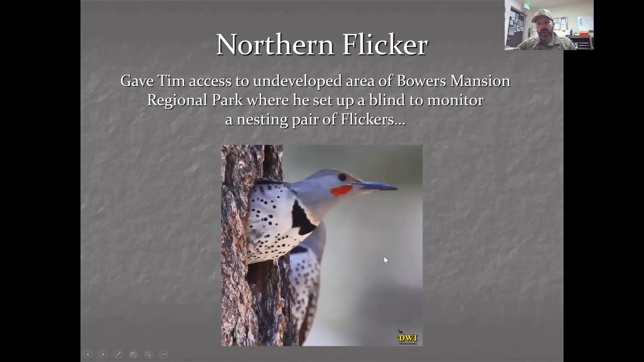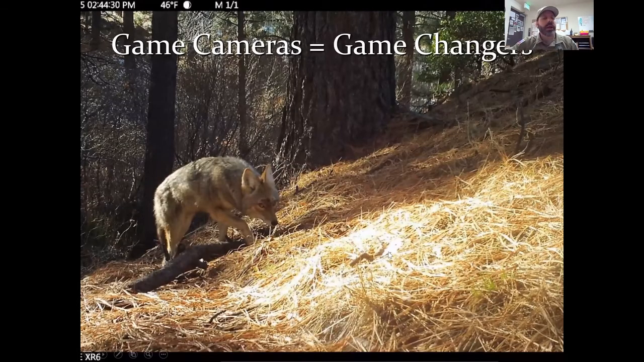How's that? All right, so before I talk about this picture with the flickers, what we wanted to do was capture the full life cycle, from courtship to egg laying to incubation to fledgling, all the way through. But what happened was a big windstorm came through and ended up blowing that snag over. That was an old tree snag that he found that nest in. And so we weren't able to complete that project, but we're hoping to be able to do something like that again in the future.